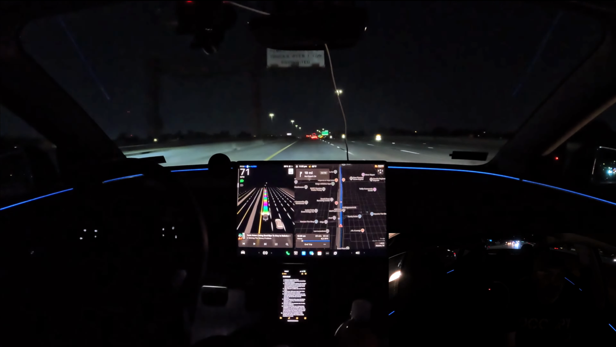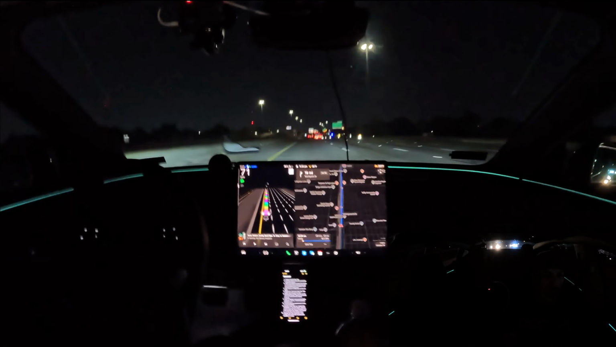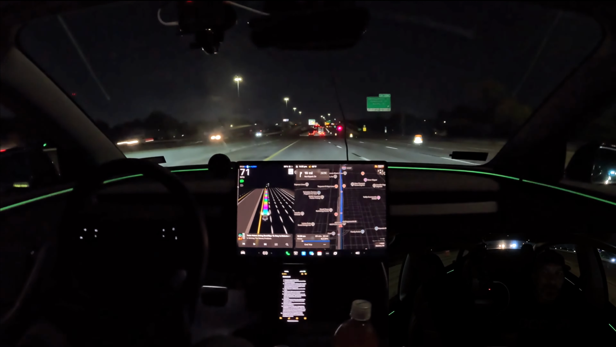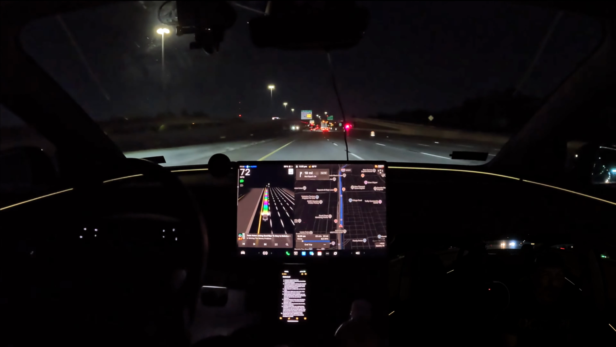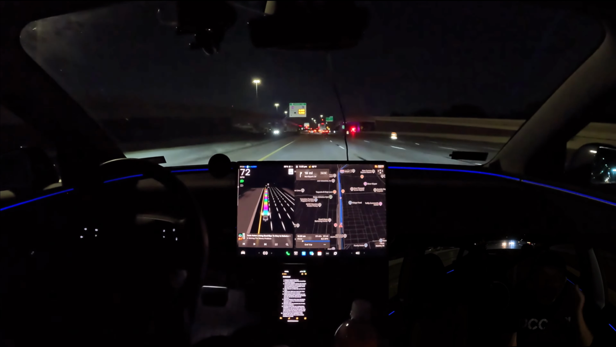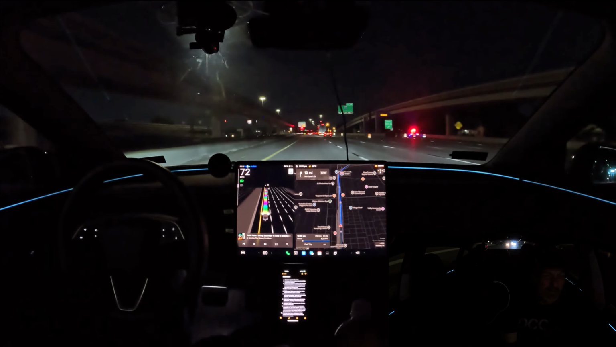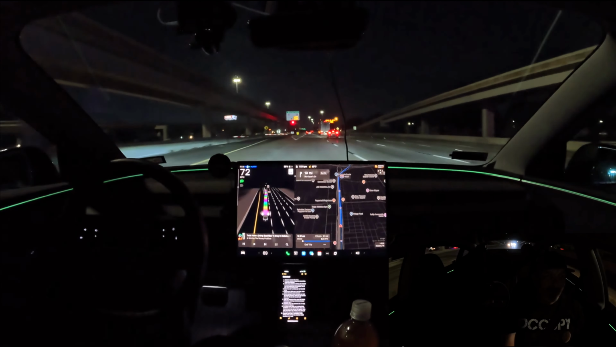So on one of the areas that I was both picking somebody up as well as dropping them off, there was quite a bit of road construction right around the parking lot and some road closures. So I did have to disengage to help FSD find its way out of those parking lots.